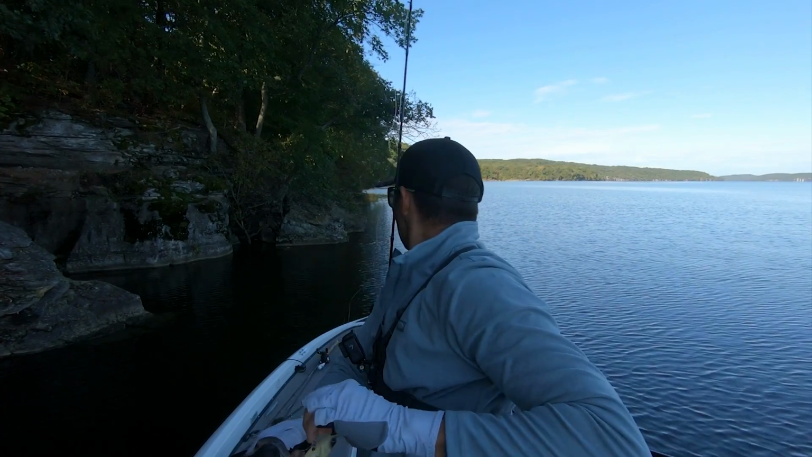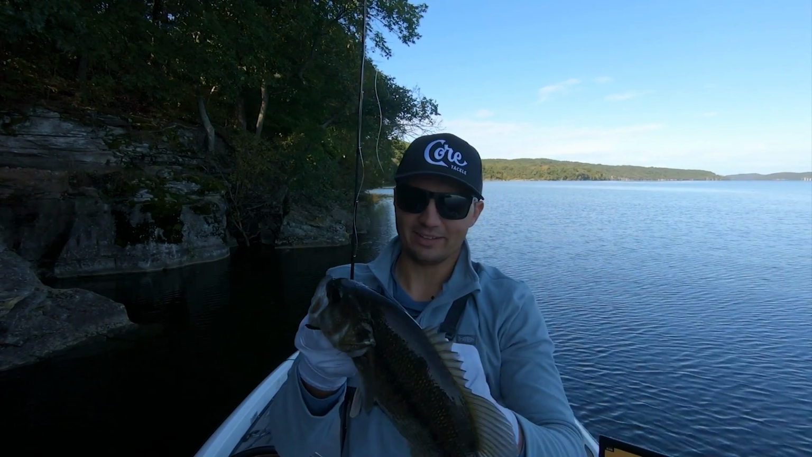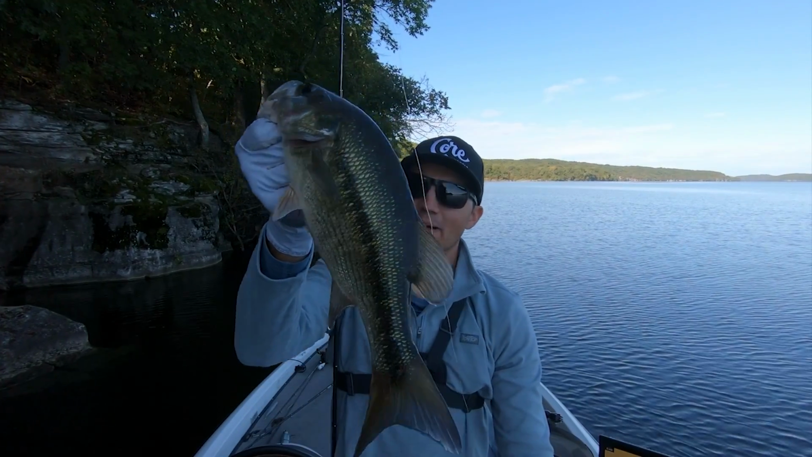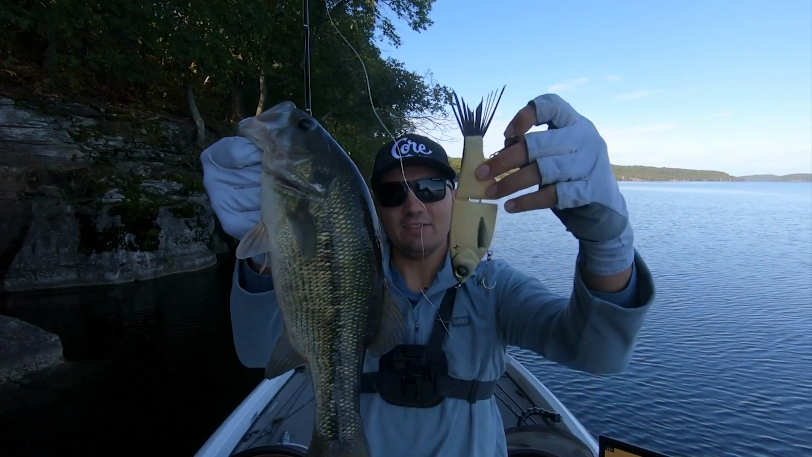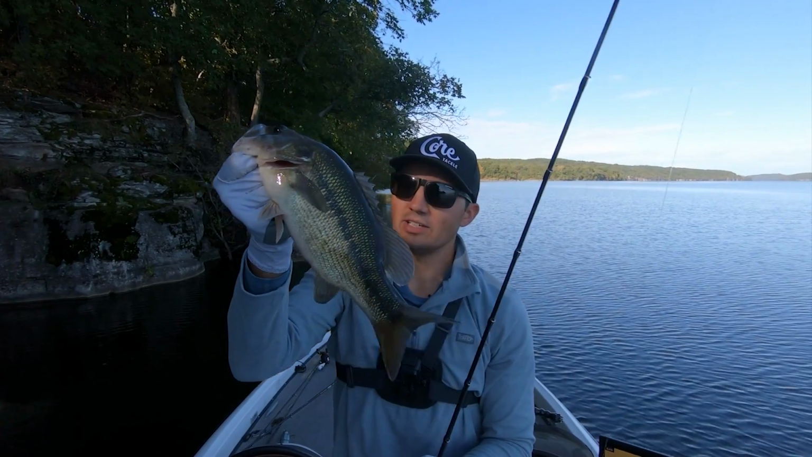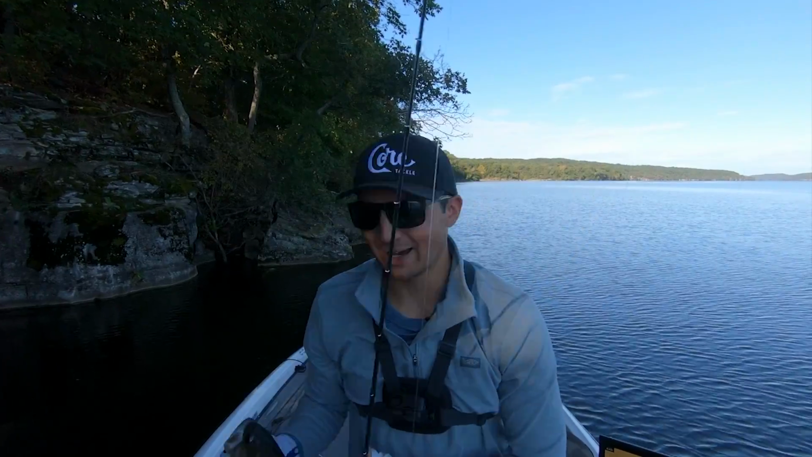They're all over these bluff walls right here, guys. I need to get back after it because they are just chewing on this main lake bluff stuff. It's a nice spotted bass, solid 1.5 pound fish. Even though that bait is really big, you can catch some quality fish. Nothing crazy here, but I think we're gonna catch some big ones today if we keep after it.